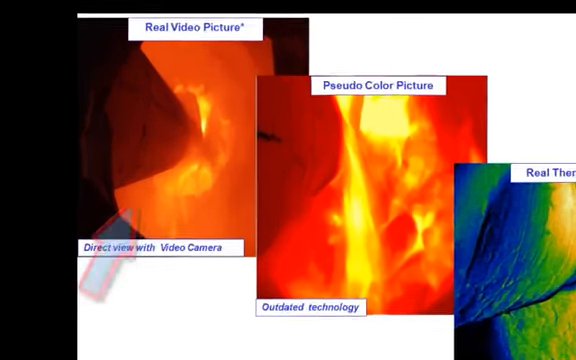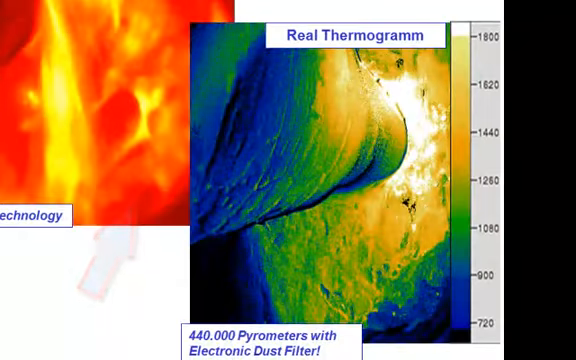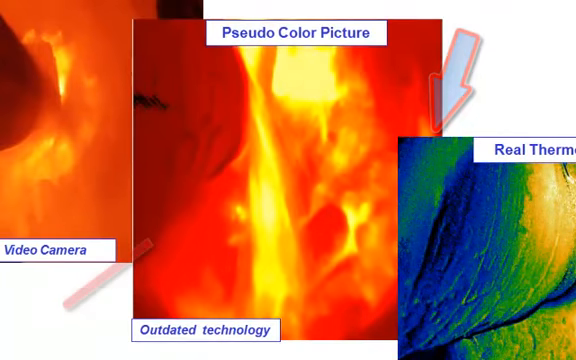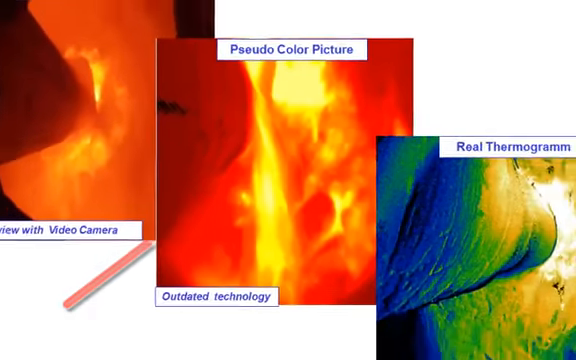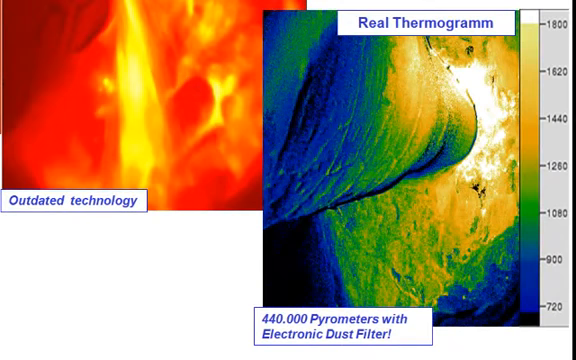The PIT indicator shows videos, a screenshot here on the left, and as well a thermographic image here on the right. In the middle, you see a comparison with a pseudo-color picture produced by an outdated technology. The Powitec thermogram is a matrix of a total of 440,000 quotient pyrometers, and the result, the temperature, is shown as an individual color in the matrix.